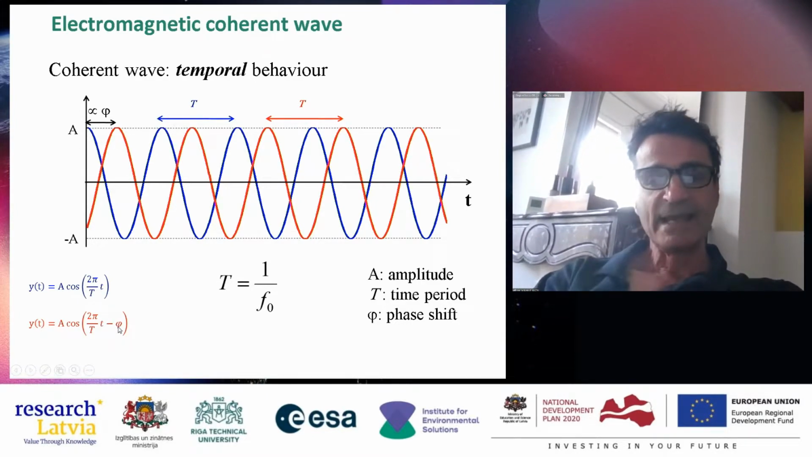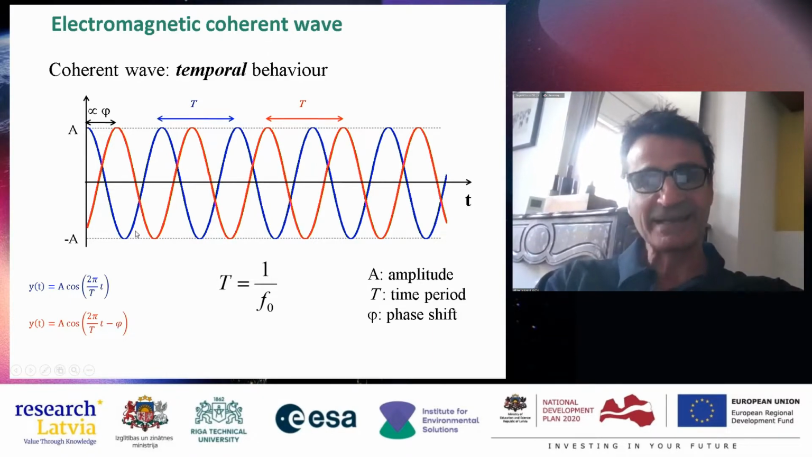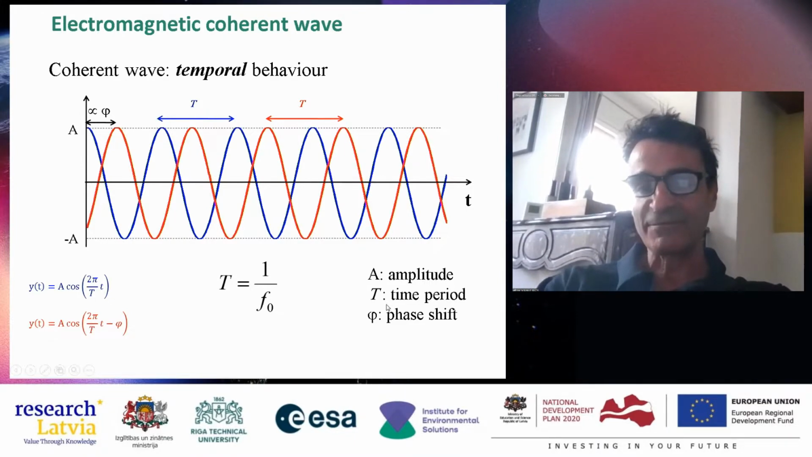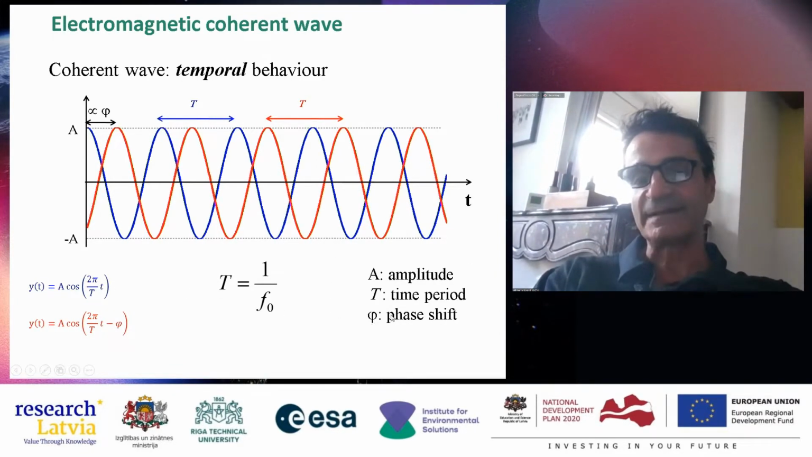All right. And so in the mathematical writing, the difference between these two curves is just this phase. All right. So what is characterizing a coherent wave? Its time period, so its frequency, and its amplitude and its phase.